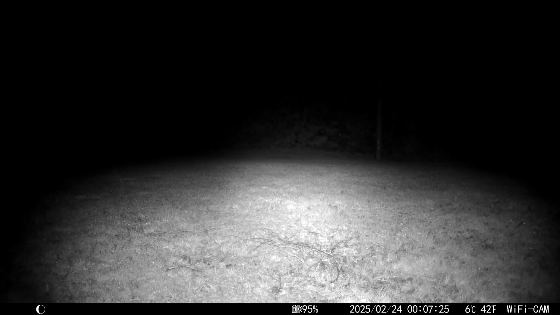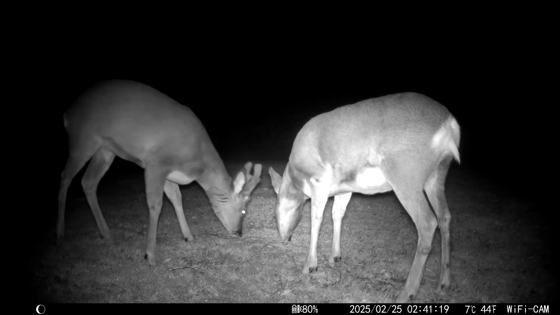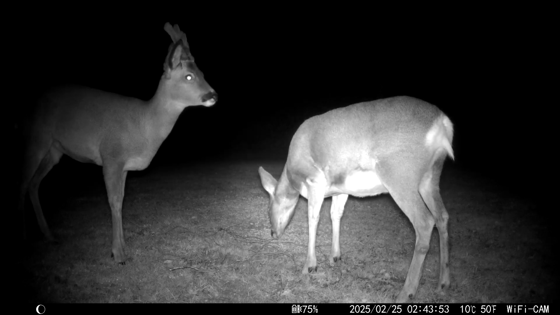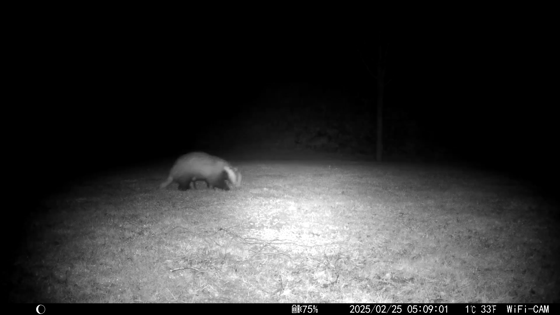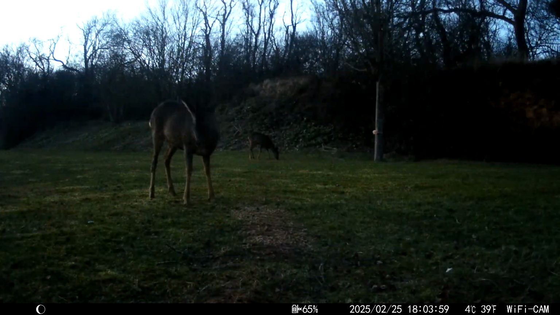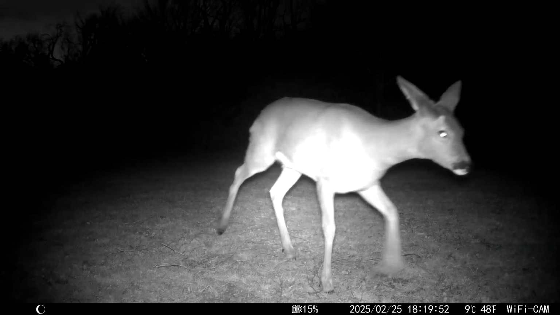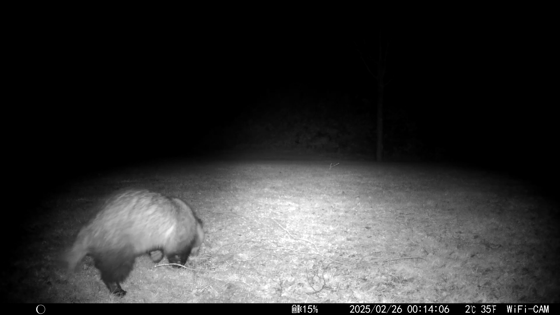Here we go, quick glimpse of a fox. The usual suspects back, roe deer, and his missus. Quite like the food by the looks of it. Next up we've got a badger, and then roll on daytime. You see all the bird life that's around the quarry. Later in the evening dusk, and the roes are back eating the food, and then we seem to have a lot of badger, or badgers, we don't know, might be a different one.